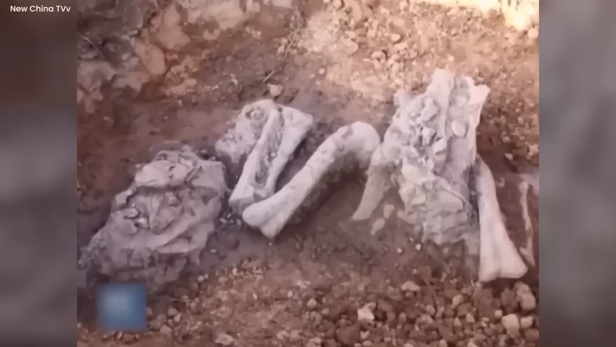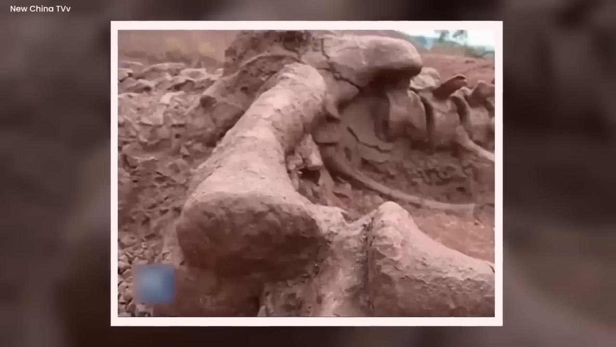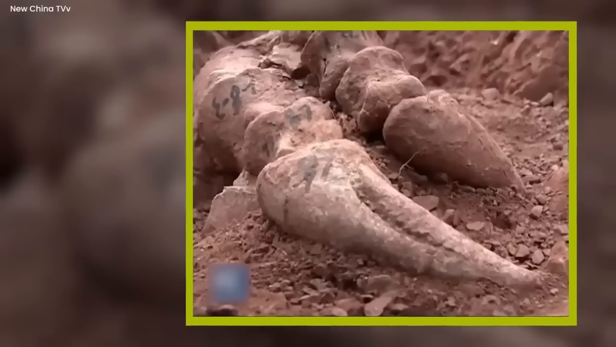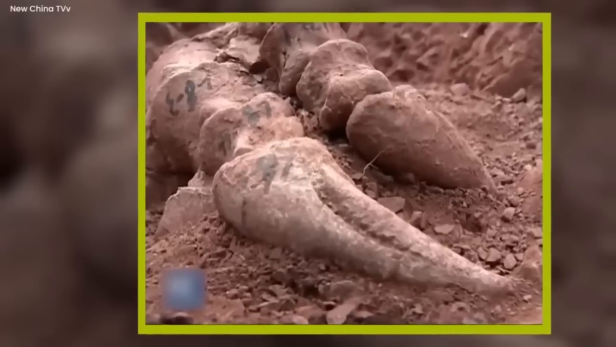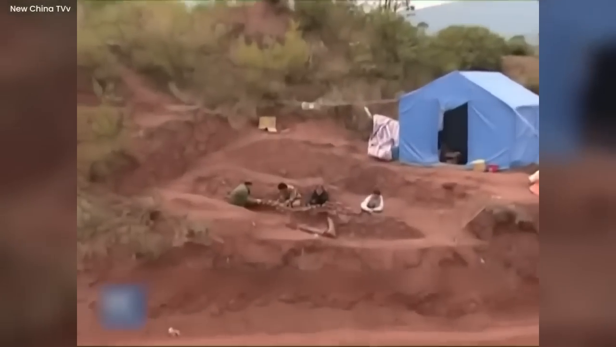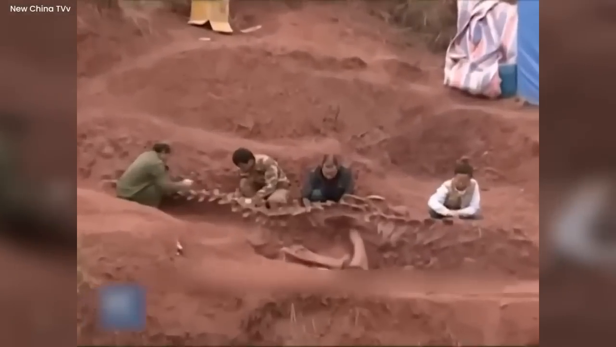As days passed, the mystery deepened. Another dinosaur skeleton, a distant cousin perhaps, was unearthed and rescued nearly 500 meters away from the first discovery. The fossils were discovered in Yunnan's Lufeng County last month by road maintenance workers.